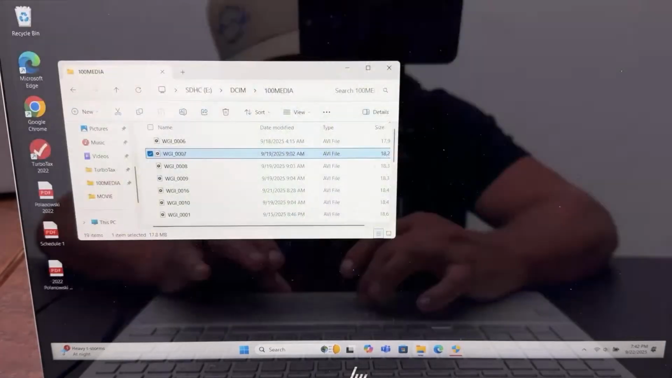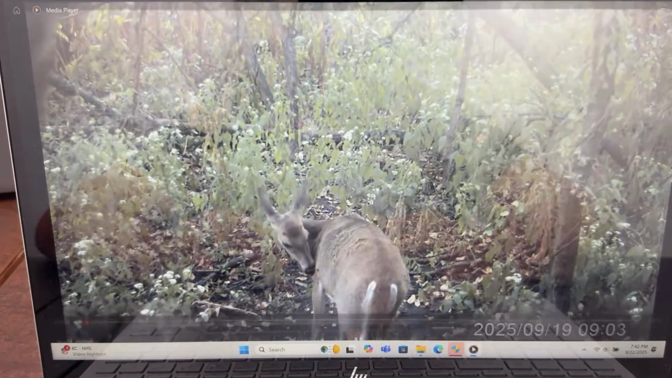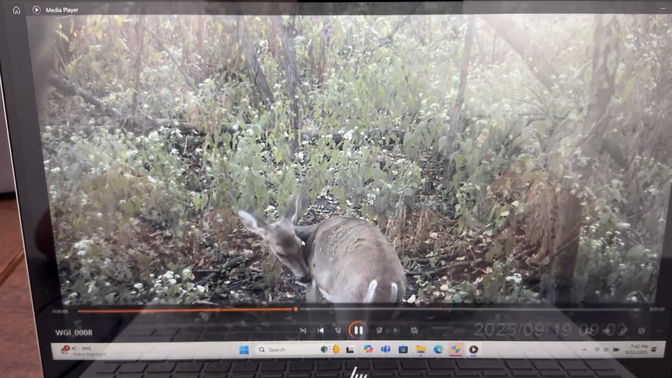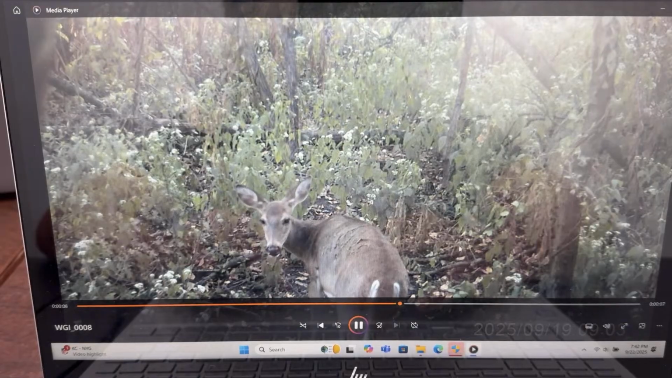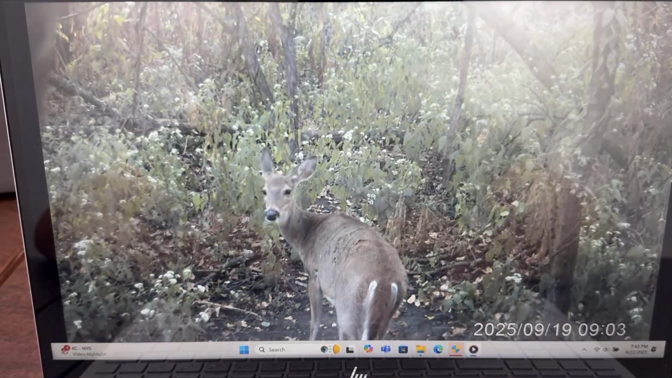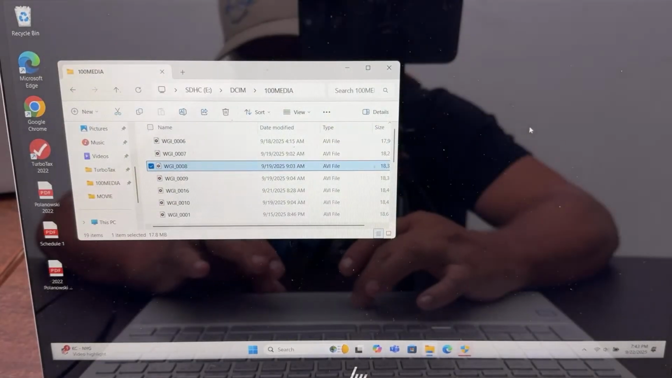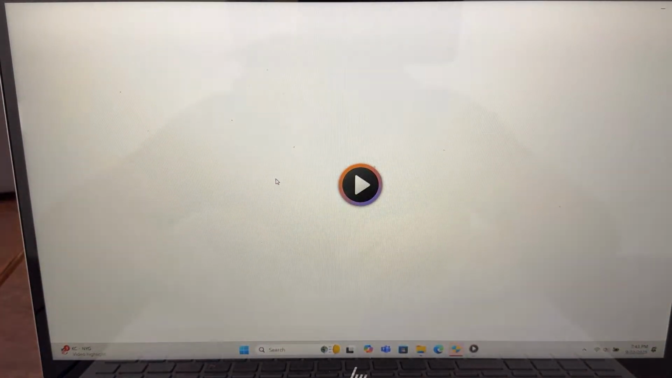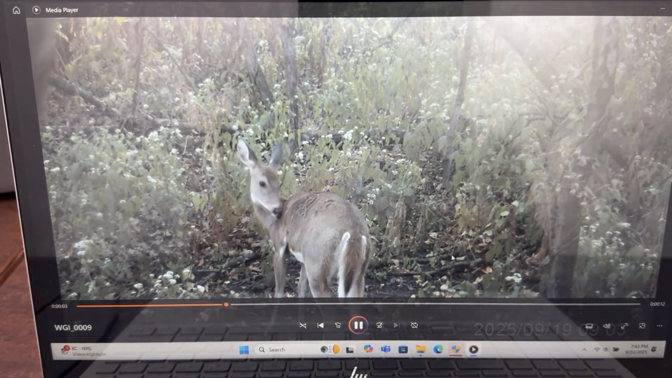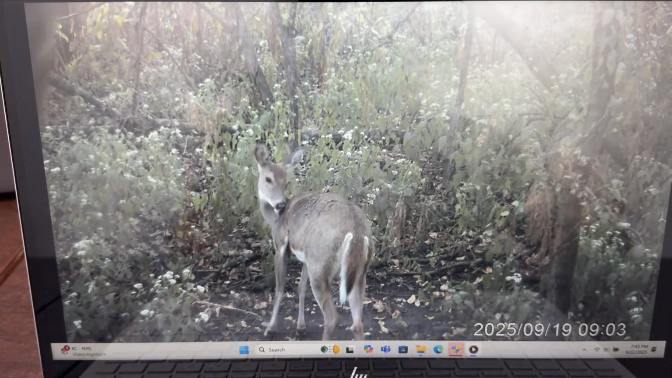I only took like a 15-second video of them. That's all I can get on here. I should probably raise it to 30. But that doe seems like she's looking down the hill, and that's all the video I got of that right there. I like the videos because you can guess what's going on with them, where they're going, where they're heading. That's at 9:03 in the morning.